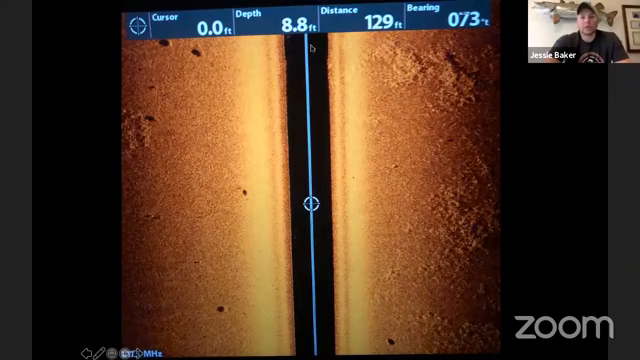So if you think about this, I'm running my side imaging at 100 feet. So I've got 100 feet on one side, 100 feet on the other. So there's 200 feet. If you look at the cursor up here, the distance from where my boat is to this cursor in the middle of my screen is 129 feet. So that's 129 feet behind the boat. So just for number's sake, let's call this 200 feet to the bottom of my screen. So in a 40,000 square foot area, I've got 6 muskies, right? It's a lot of fish in a very small area.